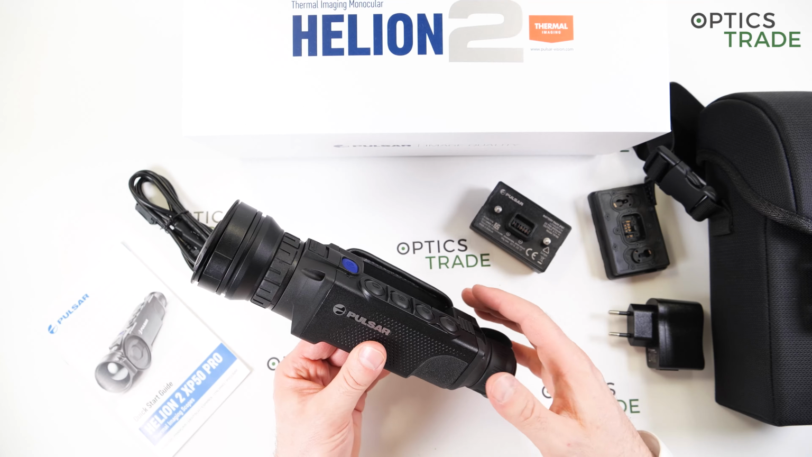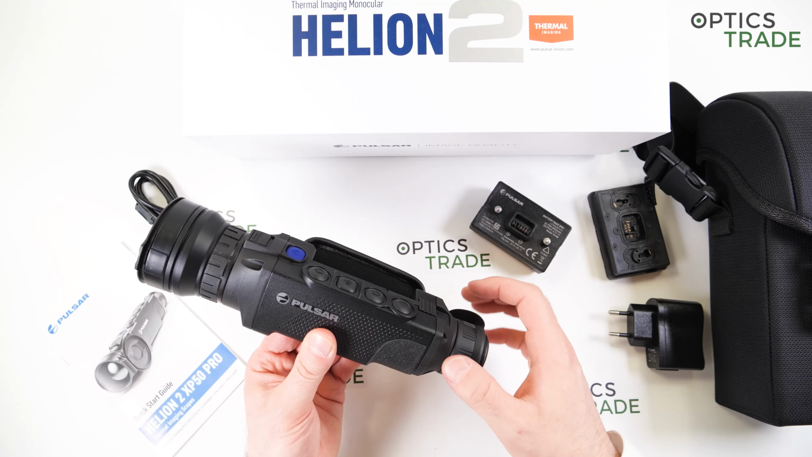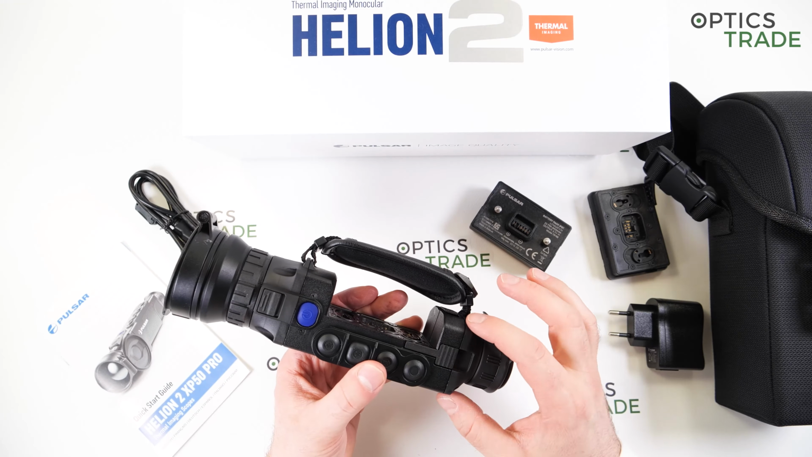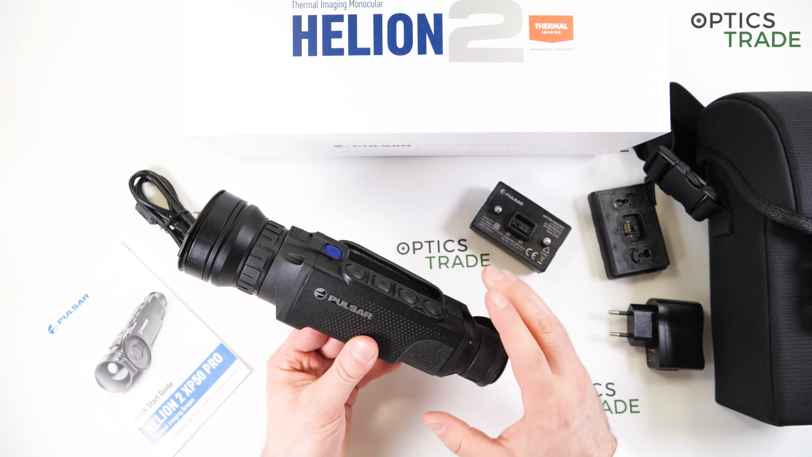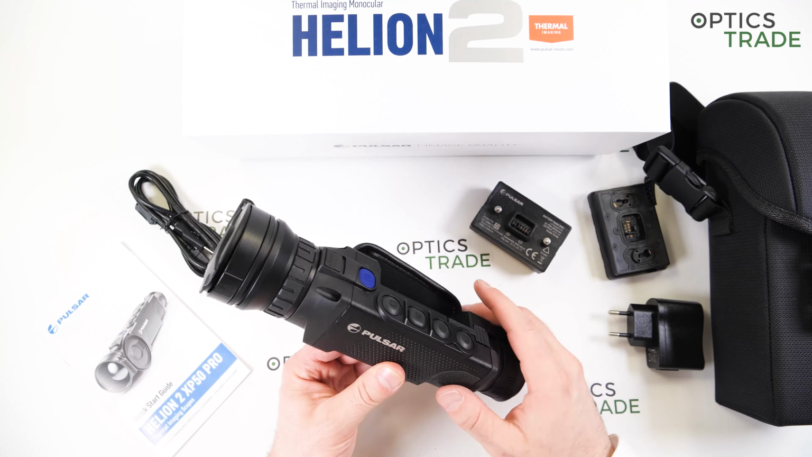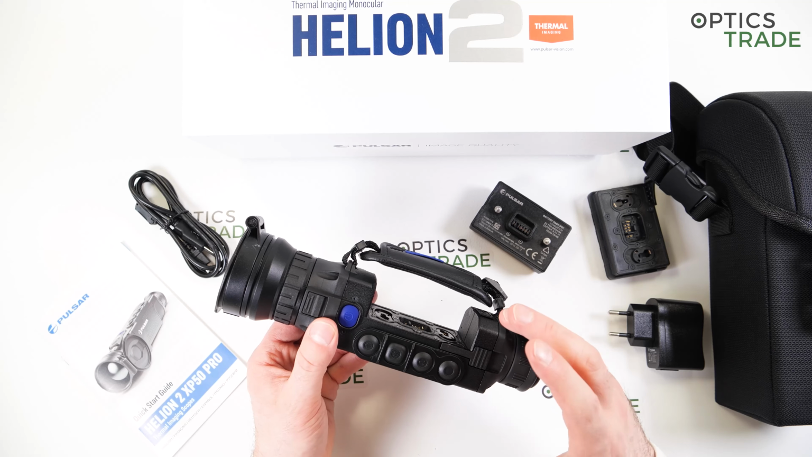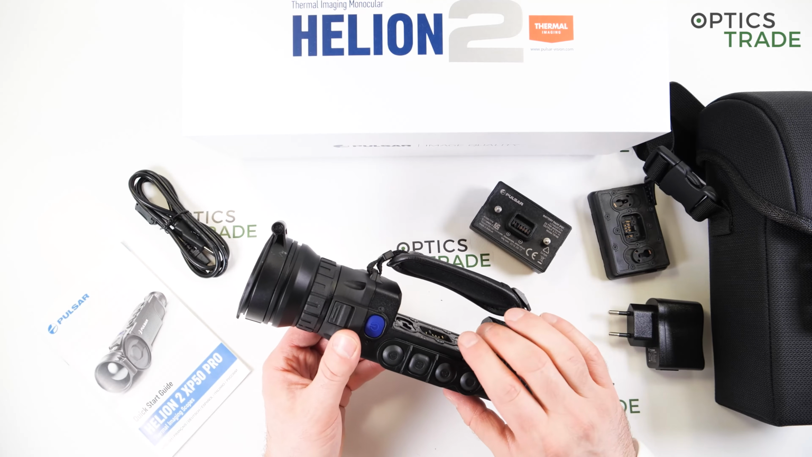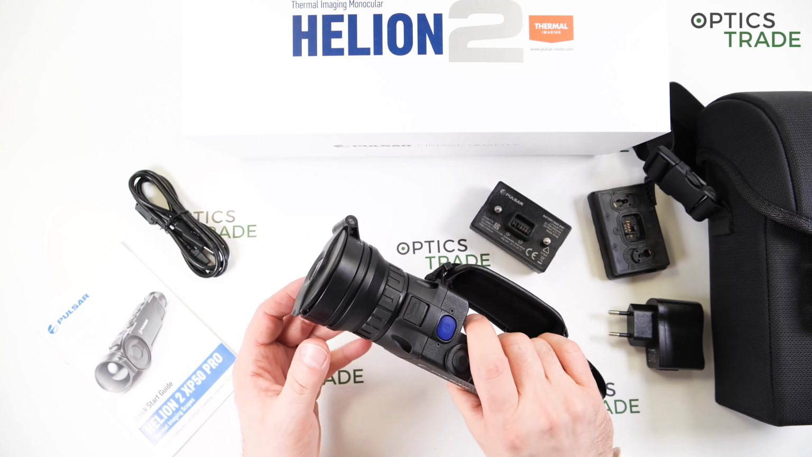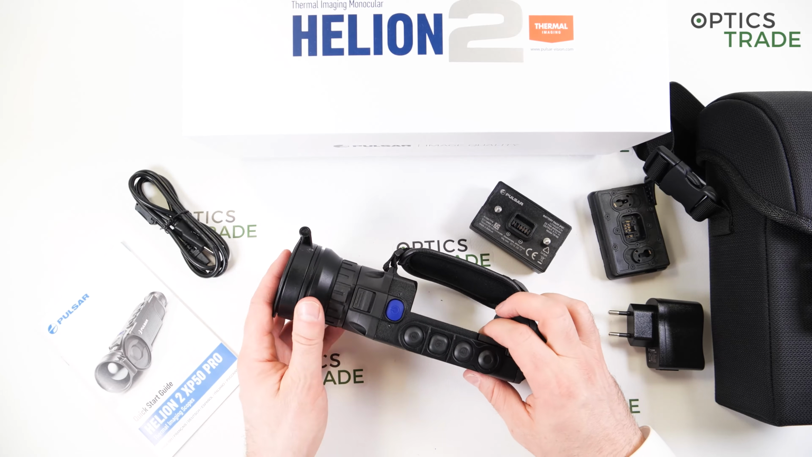If you talk about the housing still, you see that these parts, this and this, are still made out of plastic. So I would say the whole fit and finish is still not at the same level like with Axions, but all in all, great quality, and as shown in the past, I would say the best sturdiness and reliability of all thermal cameras on the market. This is really a tool which you're able to use and it will not fail.